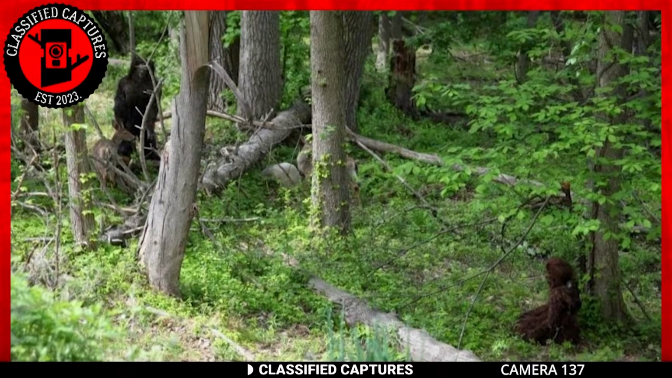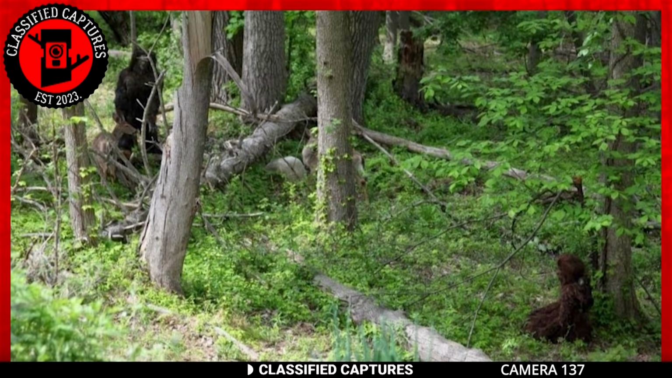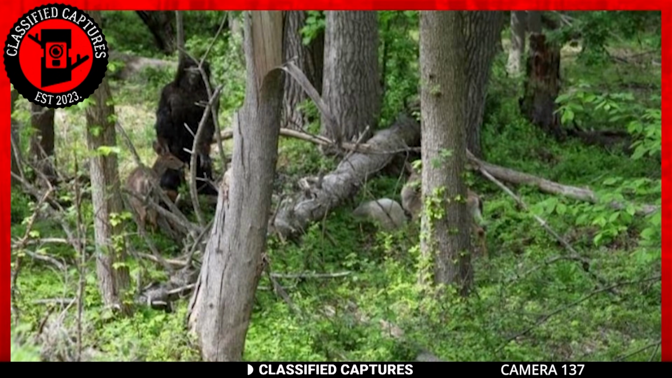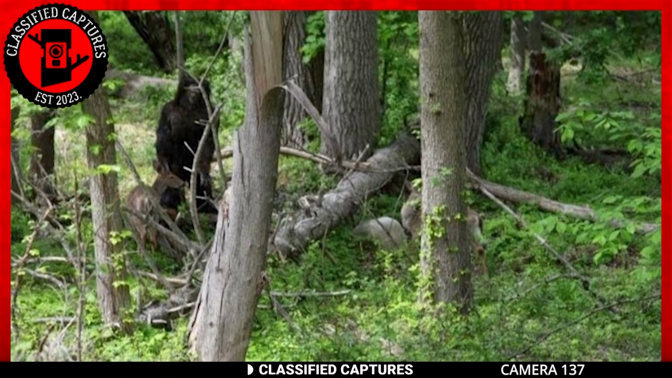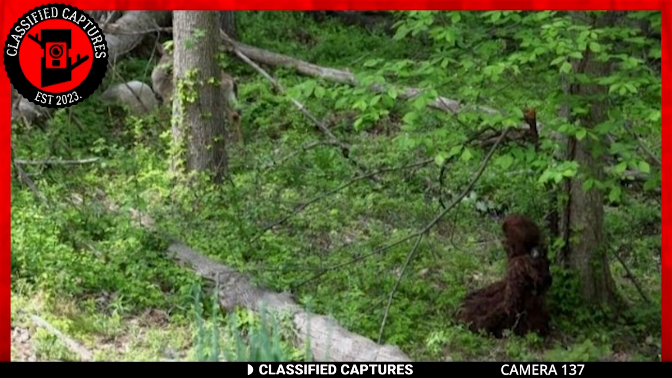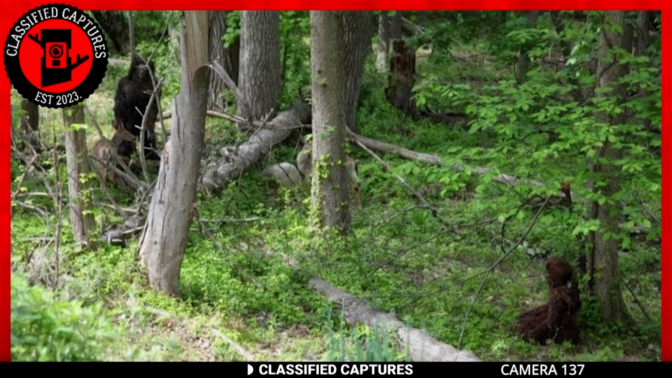This Trailcam capture indeed presents a rare and fascinating spectacle, one that has stirred the curiosity of both enthusiasts and skeptics alike. Most Bigfoot encounters and footage feature solitary individuals, making this sighting all the more intriguing. In this remarkable image, we are presented with not one, but 2 enigmatic creatures standing in what appears to be a unique interaction.